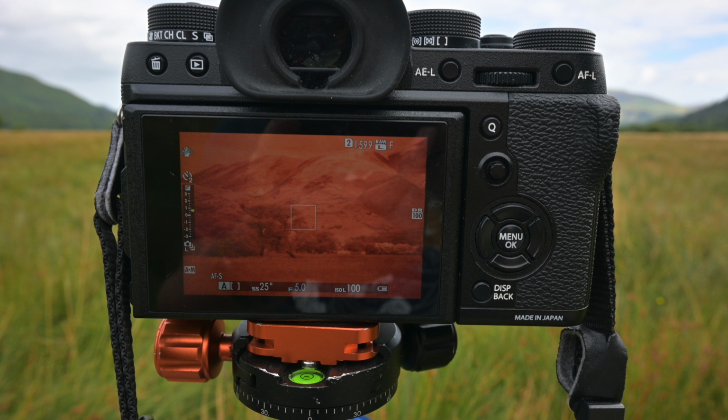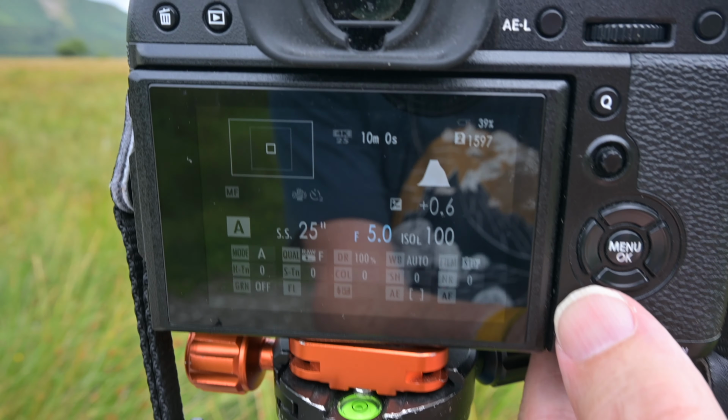So everything's gone red. Now I can convert that into black and white. Now what I have realised is that I didn't check the focus, so I'm going to take the lens off again, focus it really accurately, and then we'll shoot the picture. Well, the histogram looks okay.